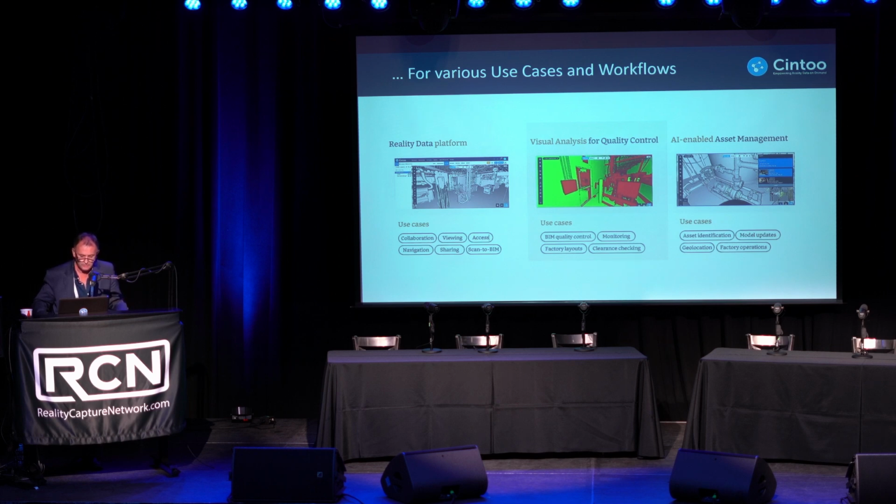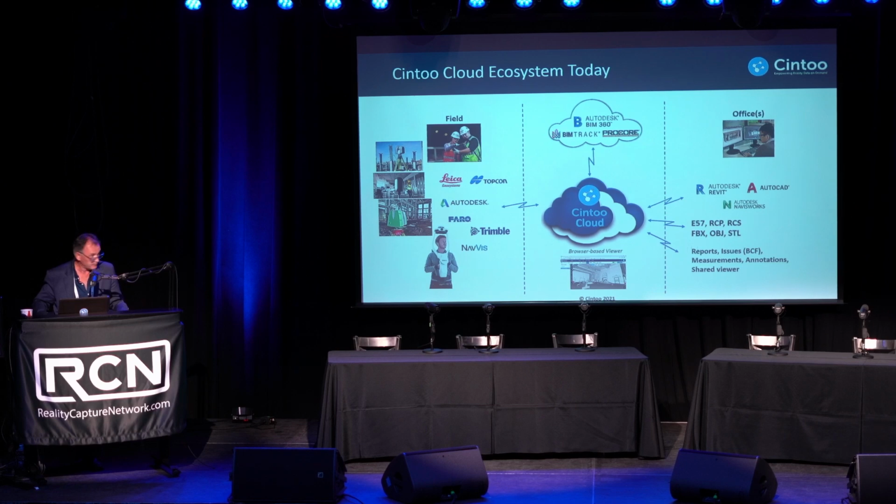So the way it works, before moving to the demo, we will take the laser scan data as registered data. We don't do the registration. The registration is done in Faro Scene, ReCap Pro, Leica Cyclone, Register 360, etc. We will take your registered scans and do the point cloud to mesh transformation. Everything in the cloud is mesh-based. We will connect Cintoo Cloud to other BIM platforms, and you can distribute the data to your favorite CAD application. But let me go into more details.